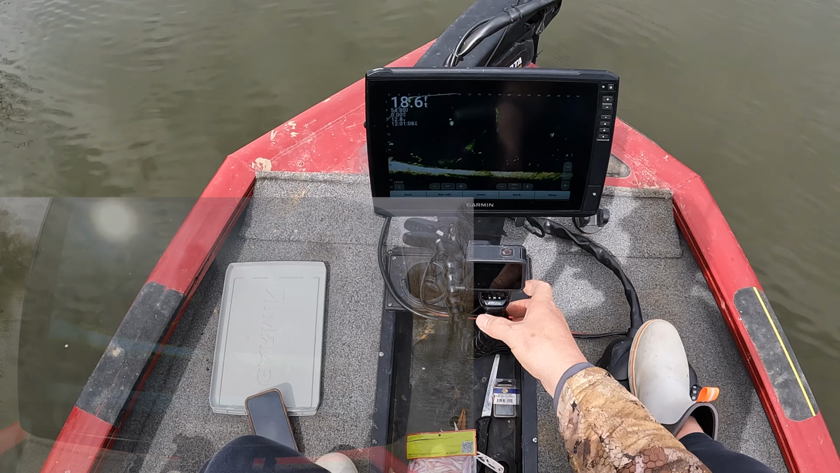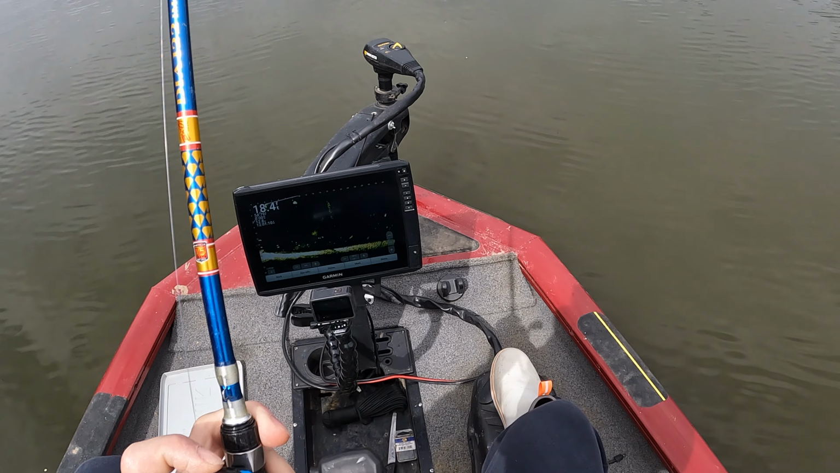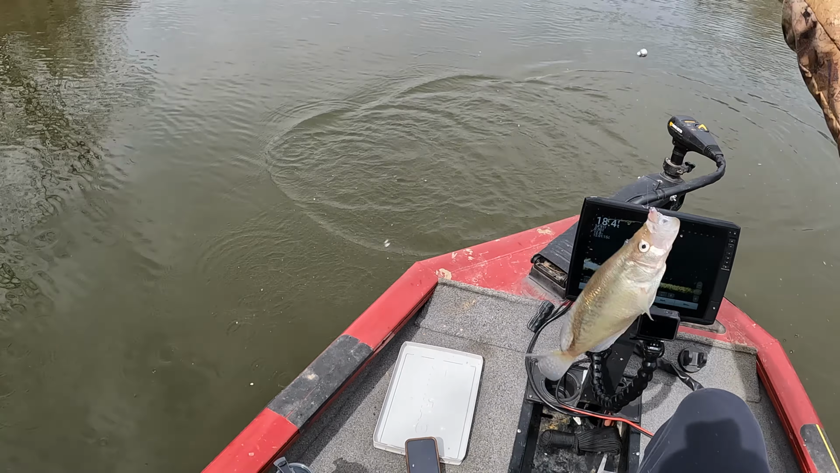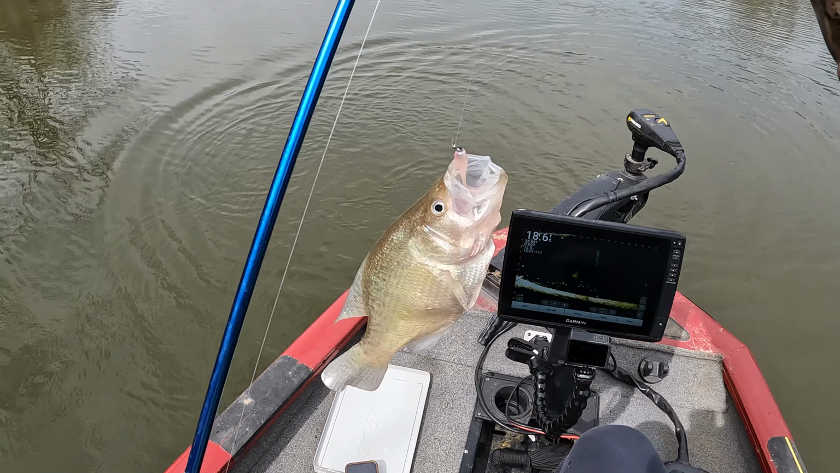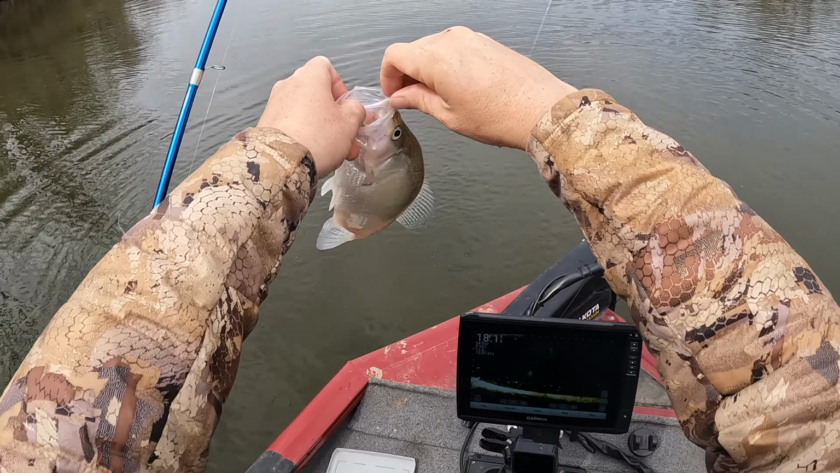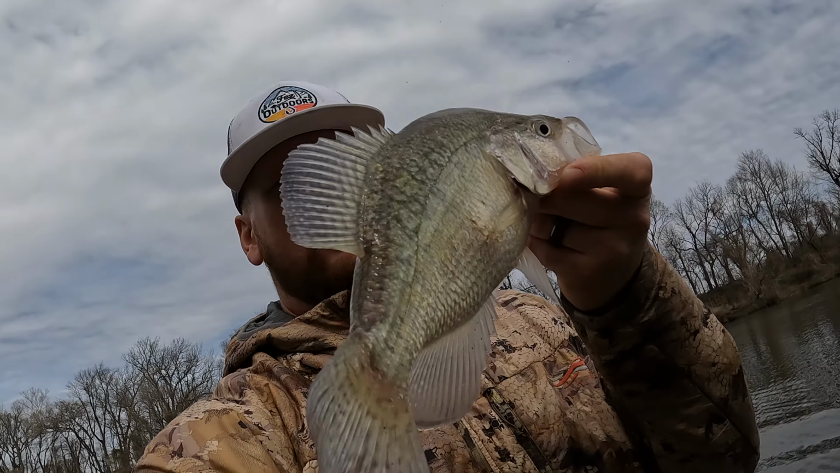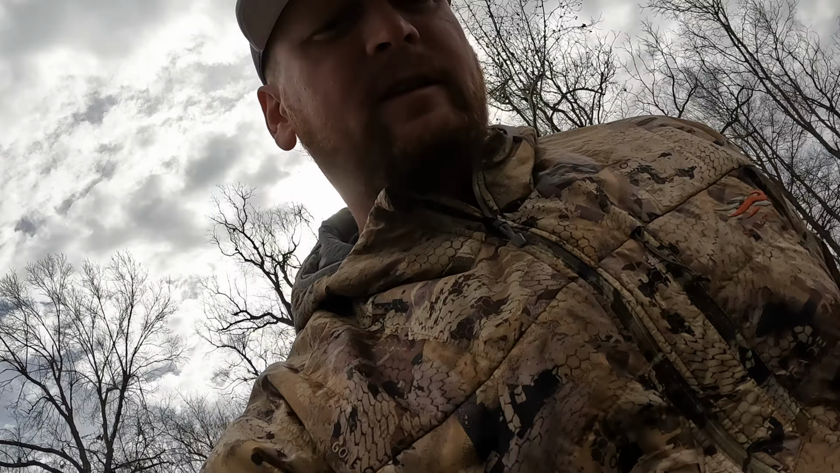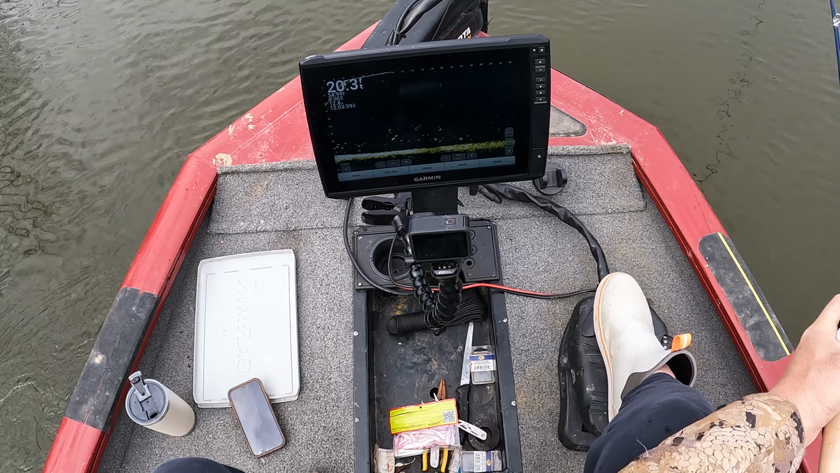Got him. It's a good one. Oh yeah, slab. Come on over here. Really nice fish. Another solid 1.5 pounder right there. They are really, really slow today. I'm not exactly tearing them up, but little by little I'm getting some. The sun's finally come out a little bit, it's starting to warm up a tad. Maybe they'll start biting a little more.